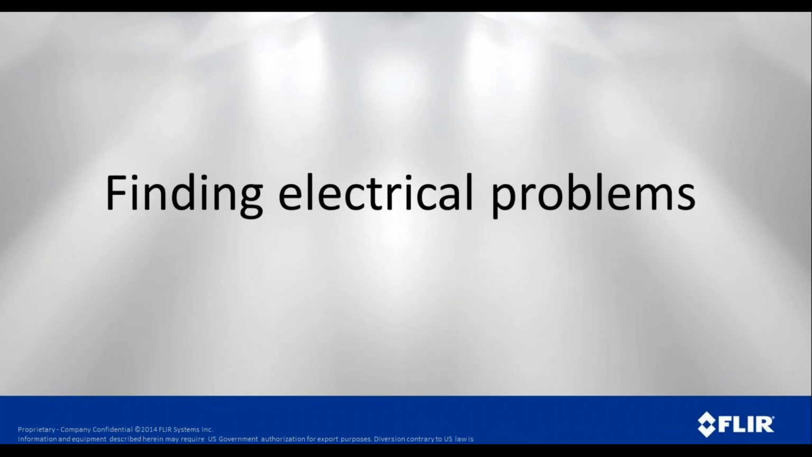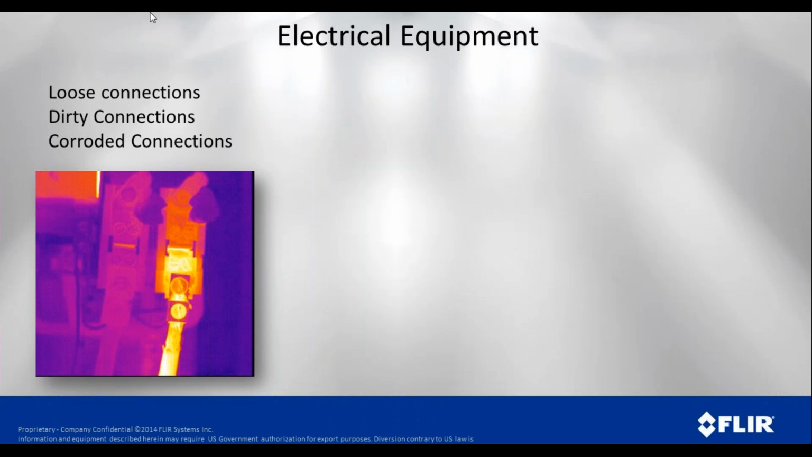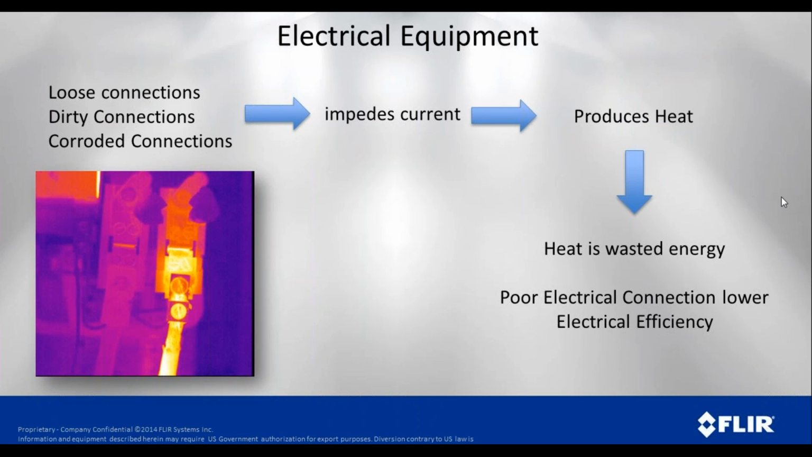So let's take a look at some applications. First of all, the most important one I think for the group here today is electrical. Whether it's a loose connection, a dirty connection, or a corroded connection, they all are things that are going to impede the current. And when the current is impeded, it generates some heat, and from there we're able to pick it up with a camera. Of course, that heat is wasted energy. It's energy that's not going to do the job that it was intended for, and so we're paying money for electricity that we're not even using.